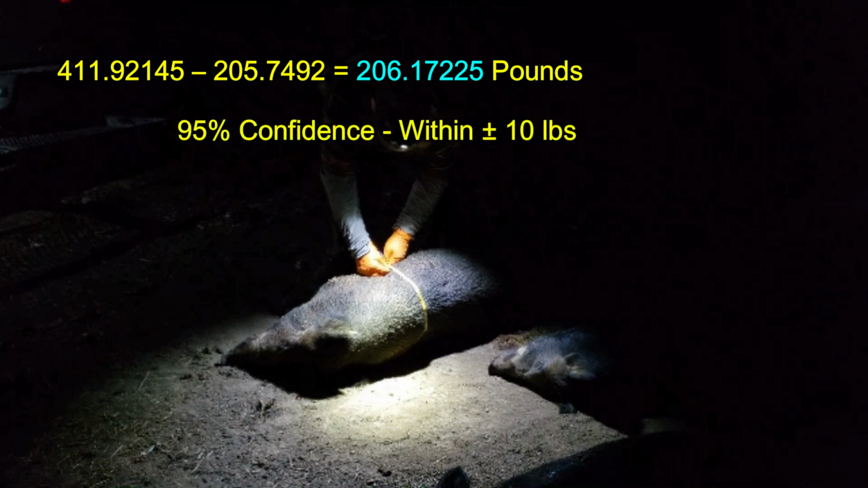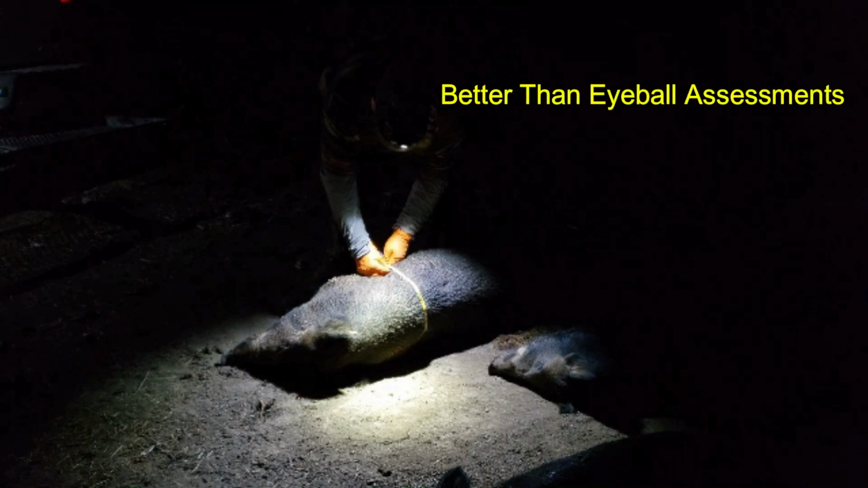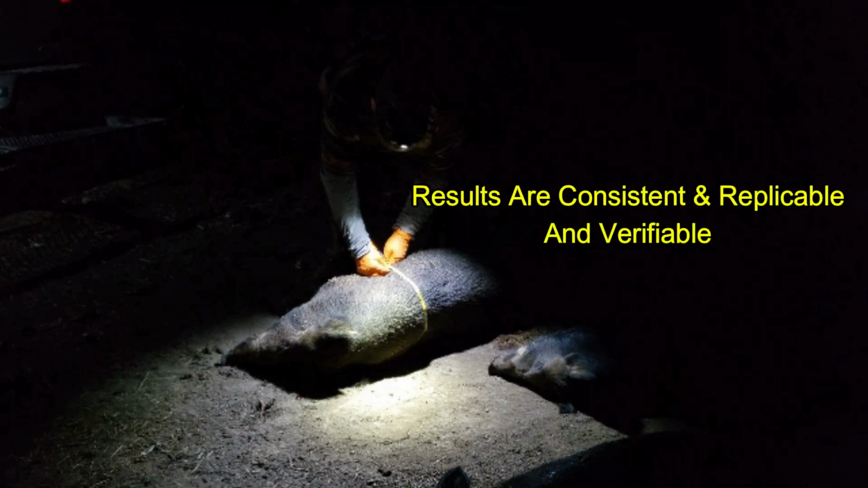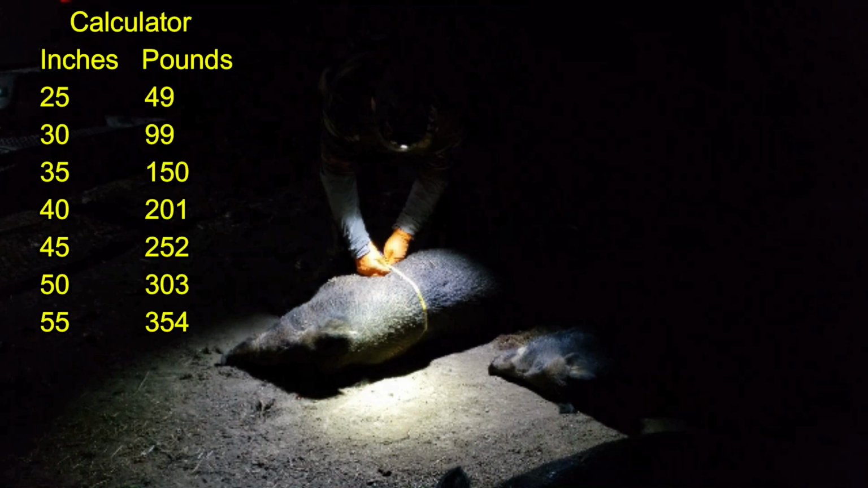That's with a 95% confidence of being within plus or minus 10 pounds, so giving you a range of about 196 to 216 pounds. So the result that you get is a reasonable assessment of the weight and fairly accurate. It's going to be better than most people's ability to eyeball assess the amount that a hog weighs or to do a lift estimate to see how much a hog actually weighs. And the thing is, these results are consistent and replicable, and you can verify them if you want to repeat the testing that the original study did.